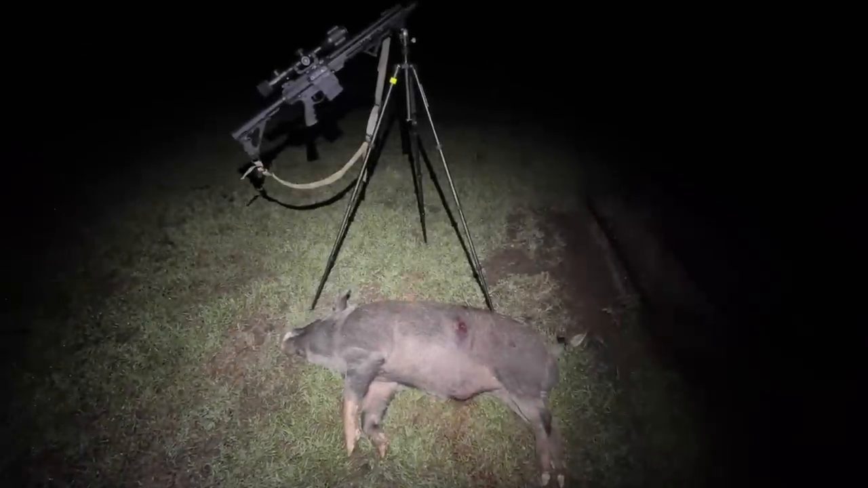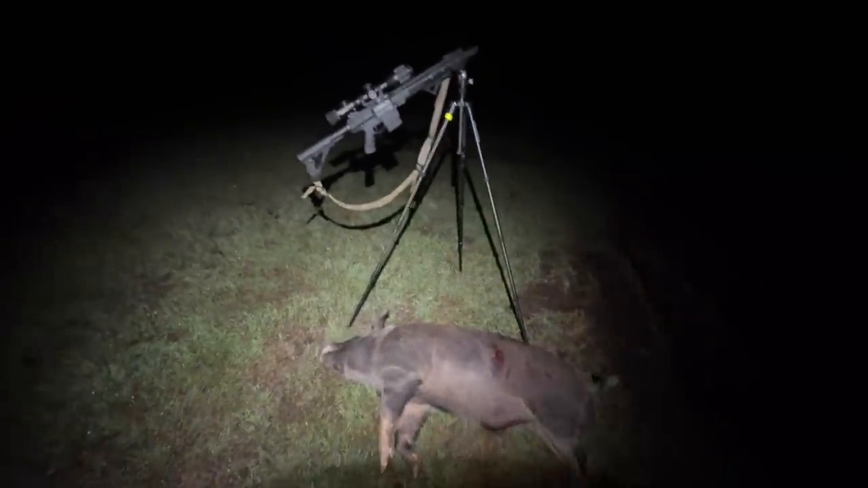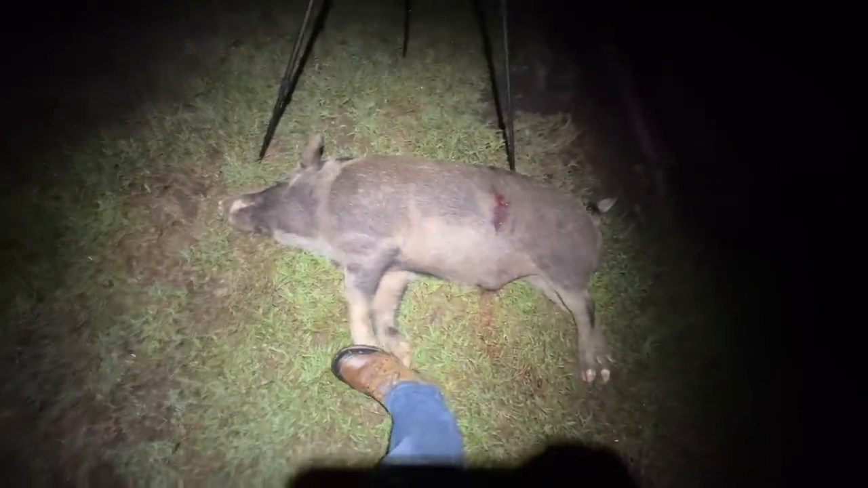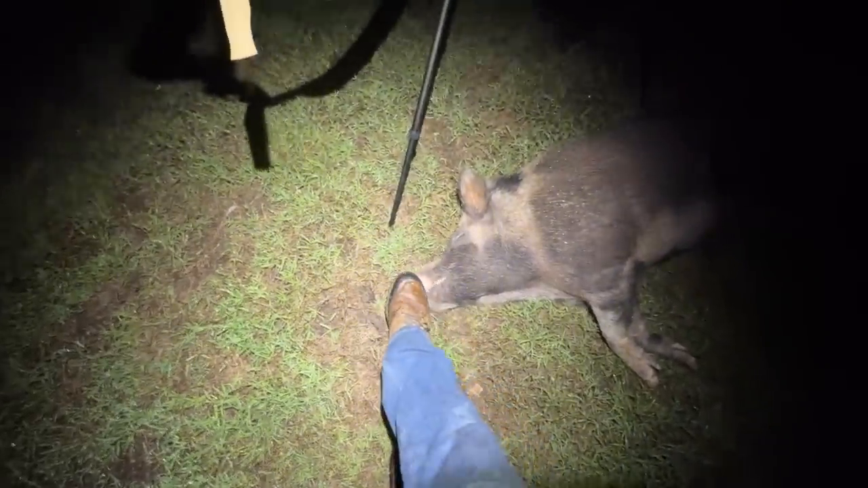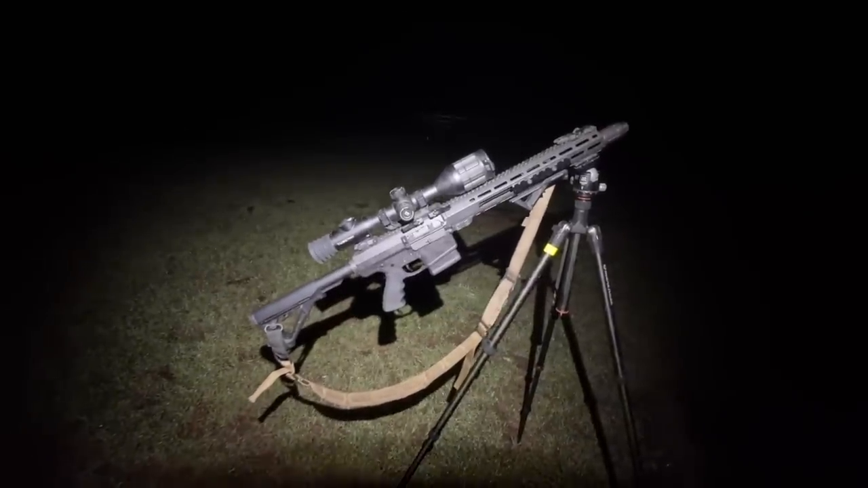Righto, here's this other pig. I did get him. He didn't make it too far, probably only went 50 metres from where I shot the other one, but he's a decent sized pig too. There's my size 12 shoe. Only tiny little tusks on them, but they're big fat things. Have been living in grain in the feedlot. But I'm really happy with that little setup there.